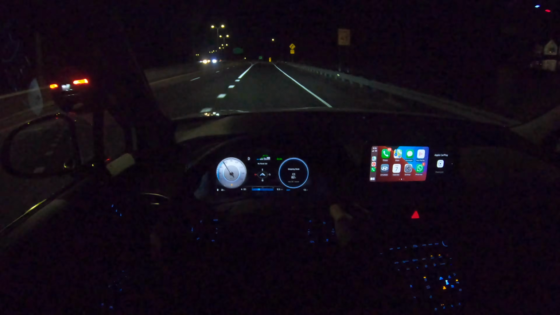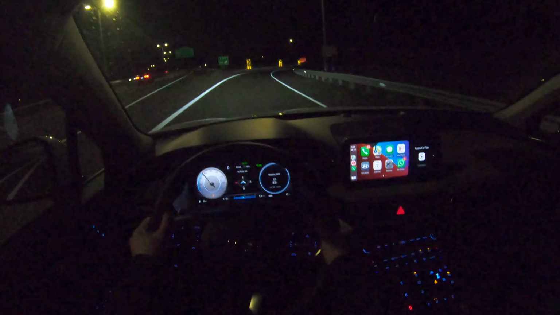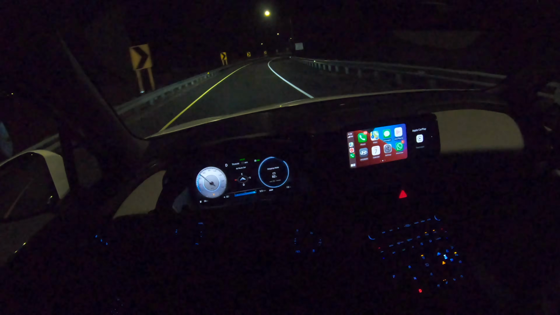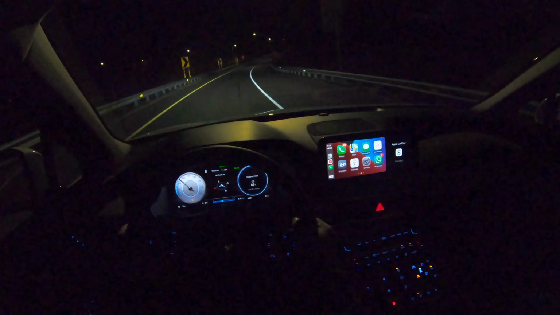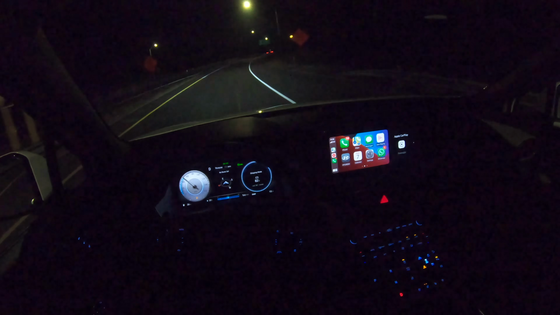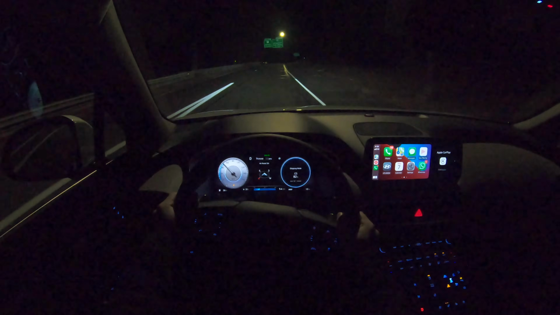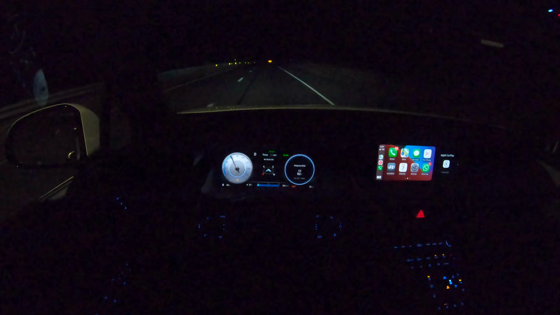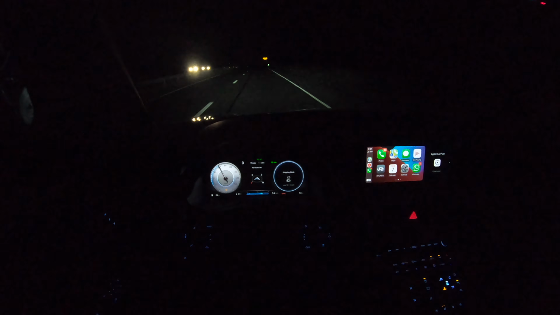The steering wheel is nice and direct, and hopefully I could do probably a POV test drive in the daytime, so I could show you how the interior looks in the daytime. Everything is nice and backlit, and that screen just looks very nice. This thing is very torquey.